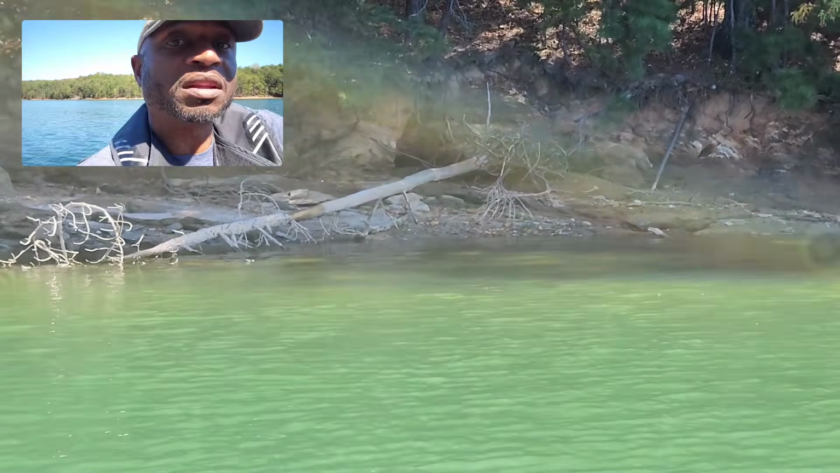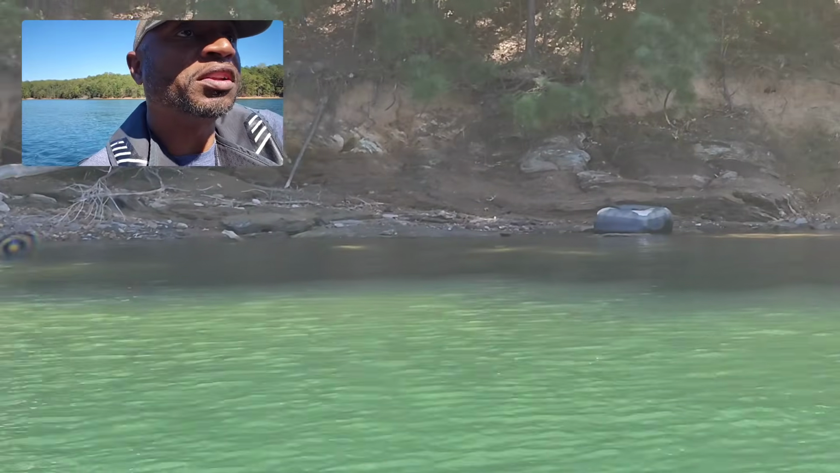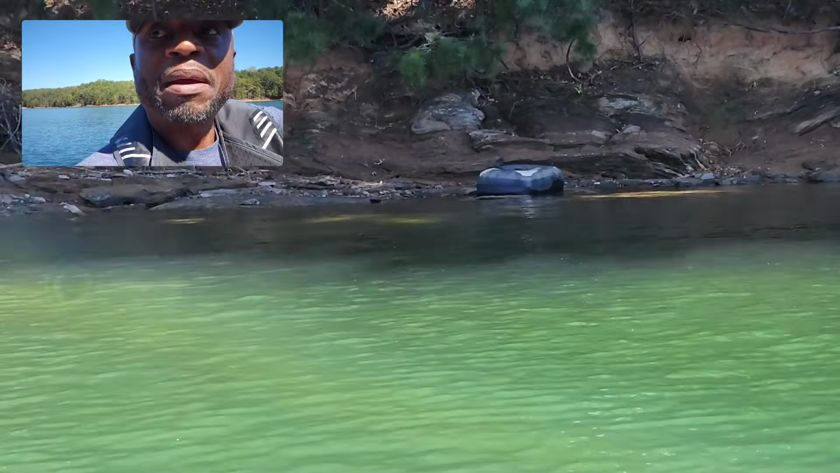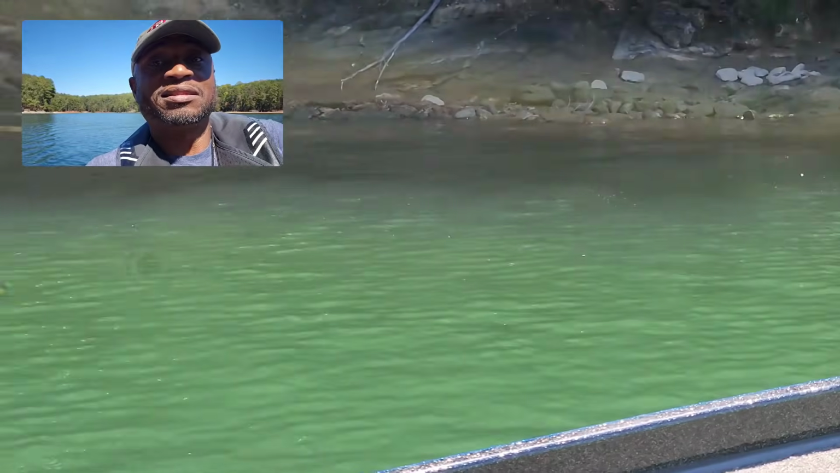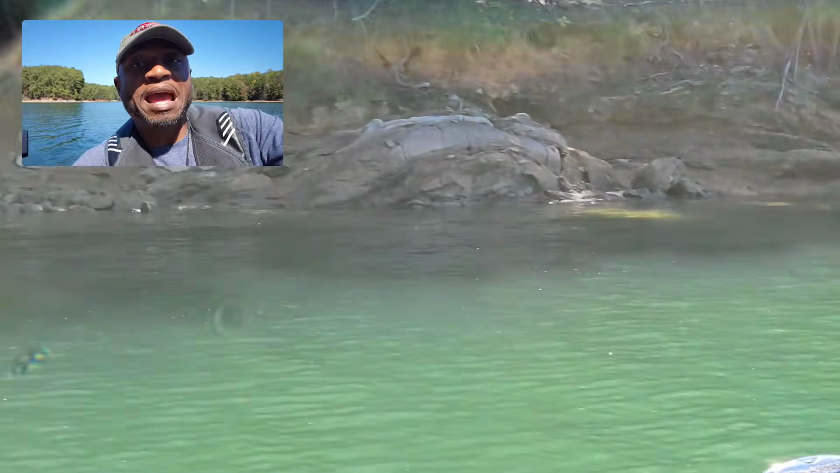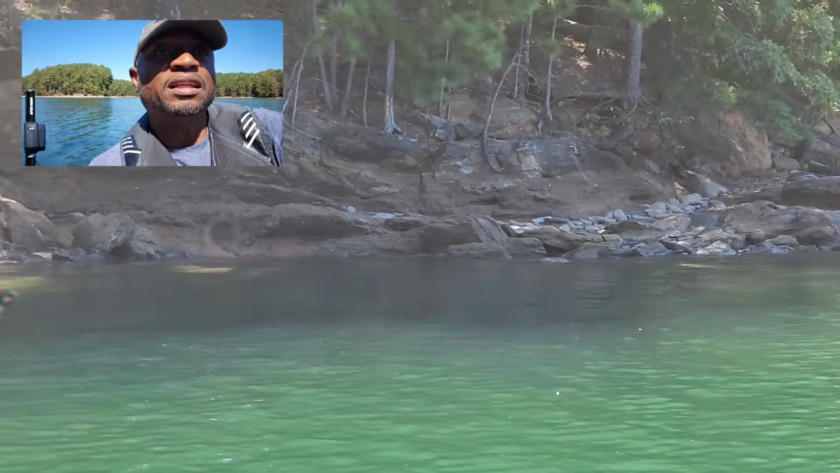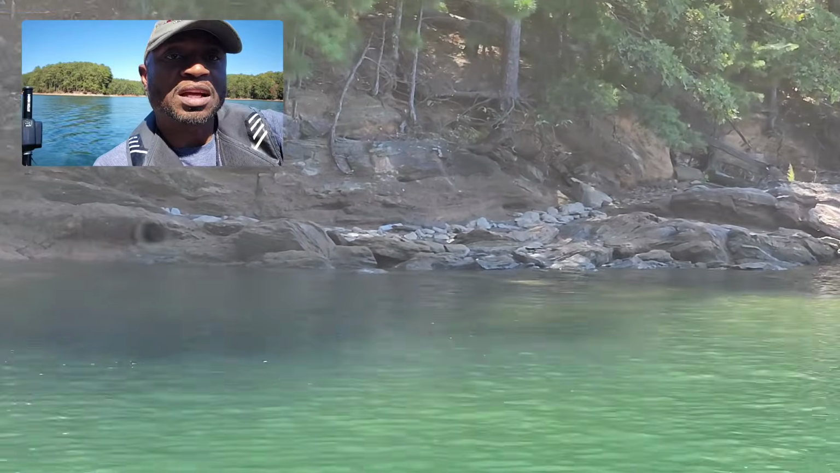Maybe that 360 or something like that would catch it. But if you don't have forward-facing sonar or the 360, more than likely you're gonna pass right over that. And there's a good chance that you could drive the boat directly on top of it and spook those fish. So now the chances of catching those become a little less likely. All right, so take a look at all of those rocks, guys.